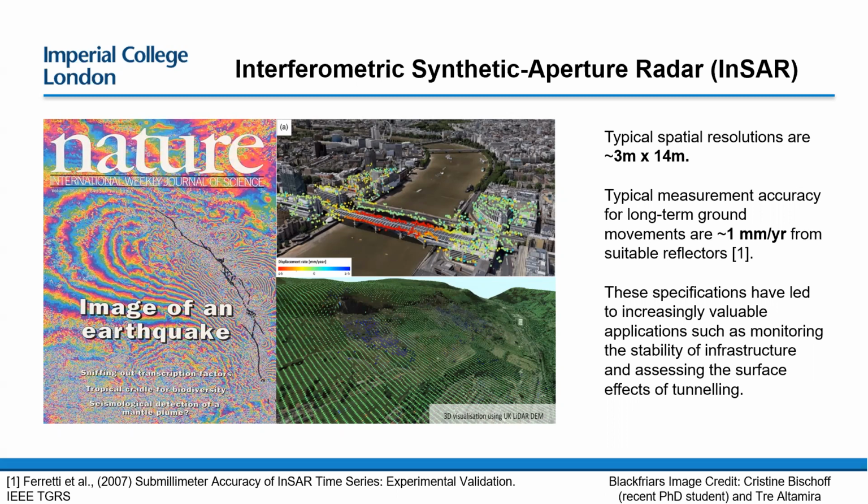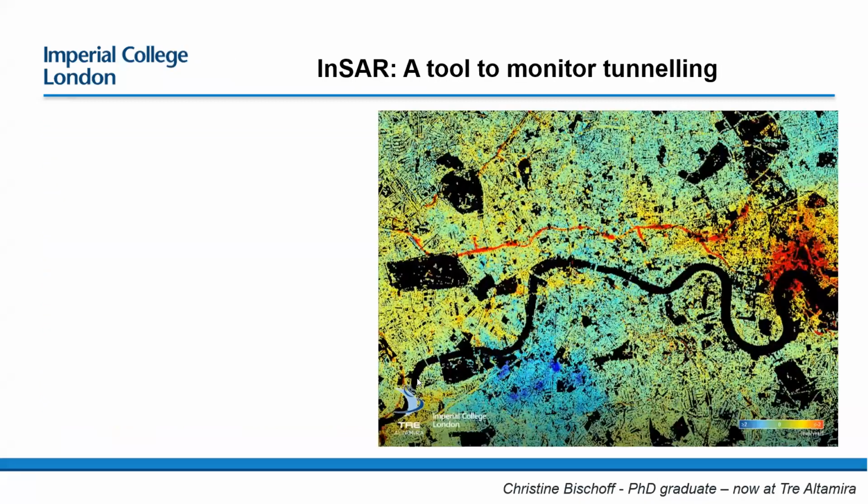So as a result of these impressive accuracies and the quite good spatial resolutions, there's a lot of valuable applications of InSAR, and hopefully I've got some on the next slide. This is again work from Christine. I'll get my pointer up and hopefully you can see it. This red line snaking across central London here, this is the Thames, this is Hyde Park. This red line is Crossrail and the tunnelling associated with Crossrail.